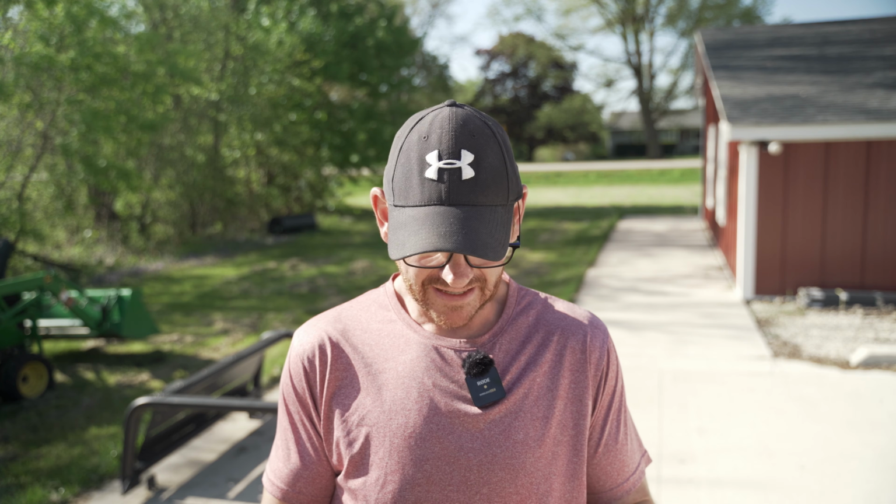All right, so I brought the drone down, but gotta say, really impressed with this drone, with this smart controller, and with their app. I think Autel has come a really long way with this release. I think a lot of people are going to look at this as an alternative to the Mavic 3 and the M30T. I think this kind of fits right in the middle there.